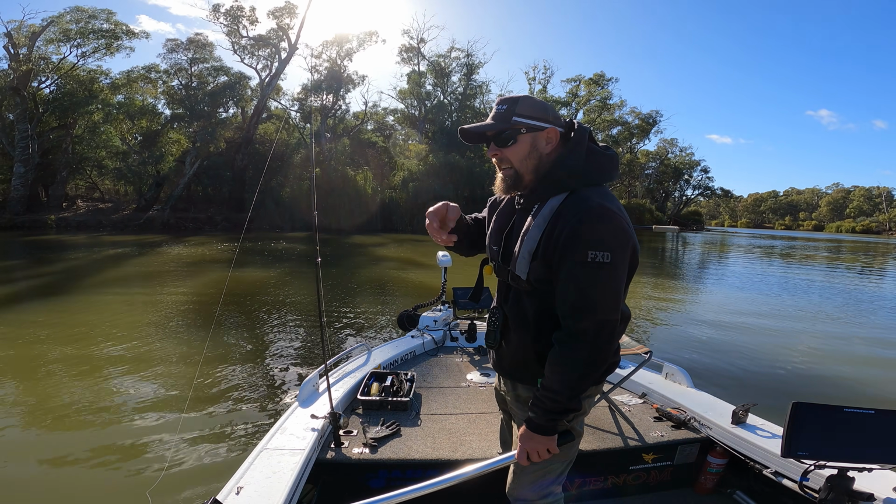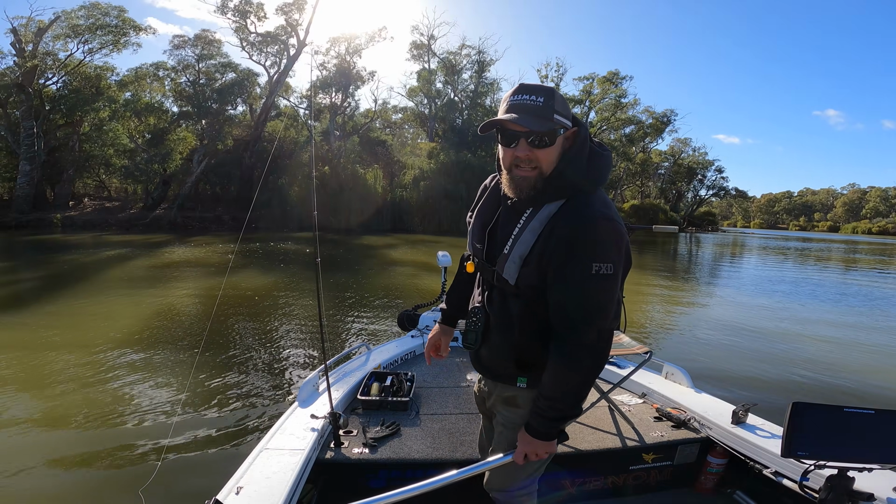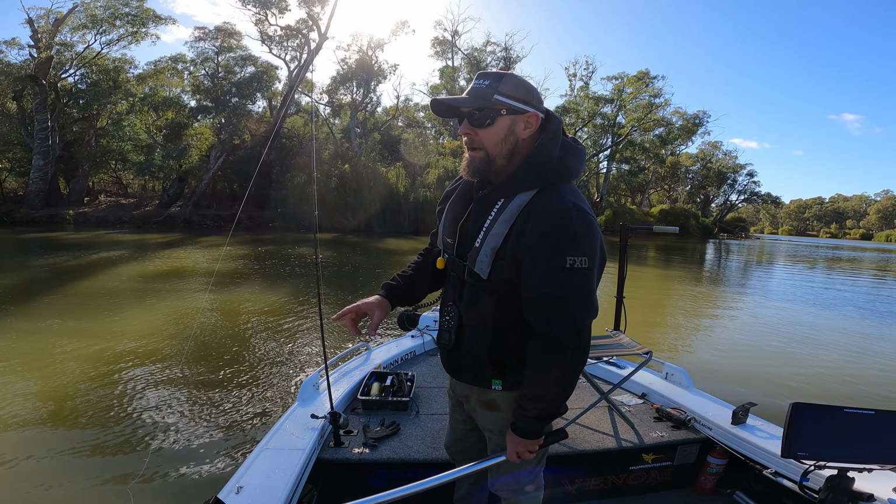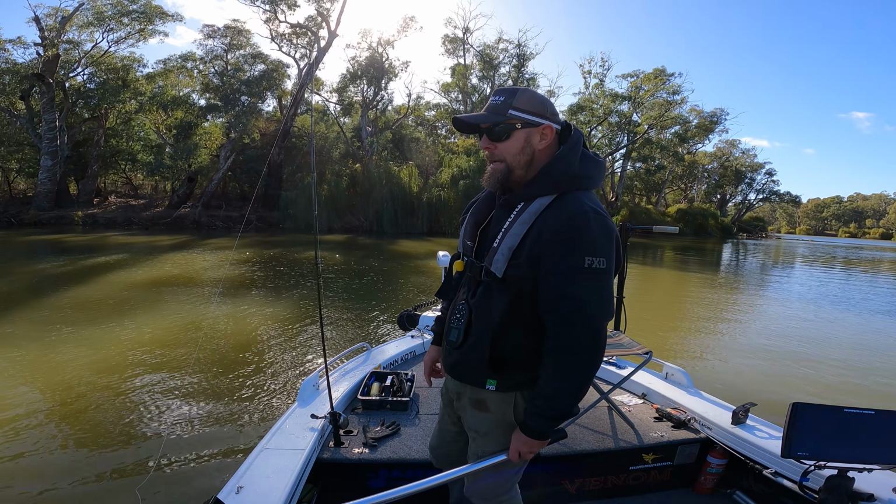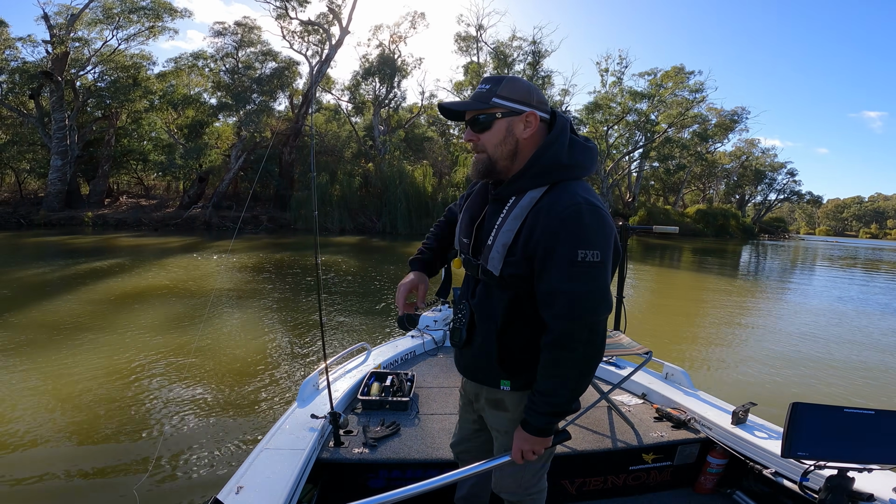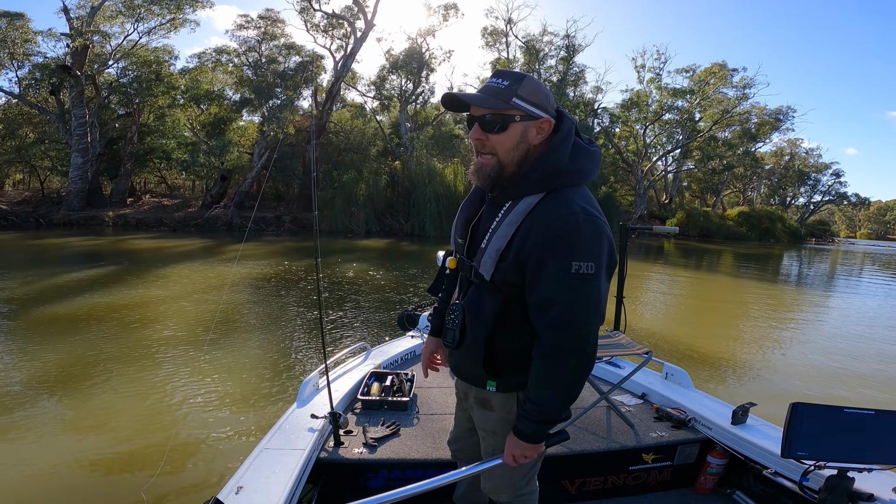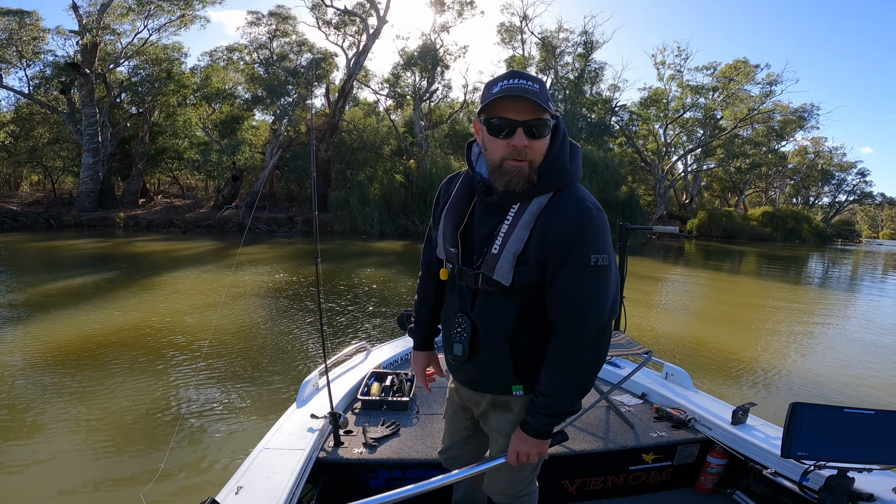And from what I've seen today, all these fish would take a trolled lure. They're all down, even though the barometer's rising. That's the only reason I'm here today, because the barometer's supposed to go from 1,014 to 1,025 by the end of the day. And if that don't trigger them, nothing will.